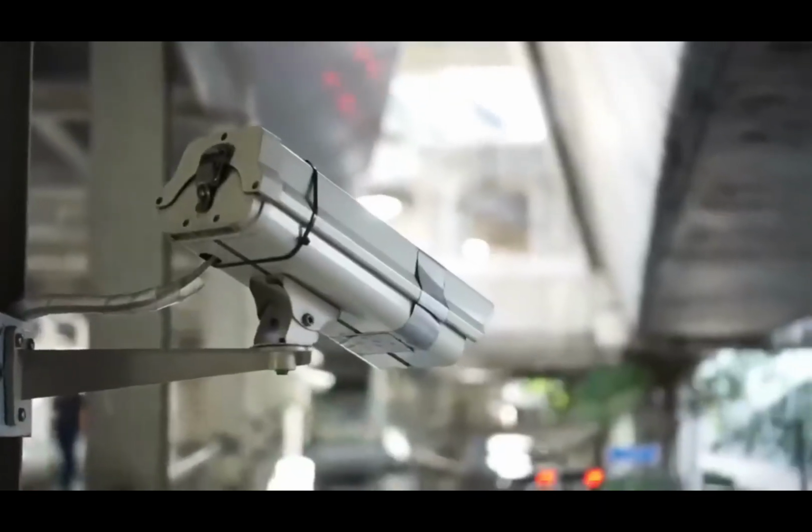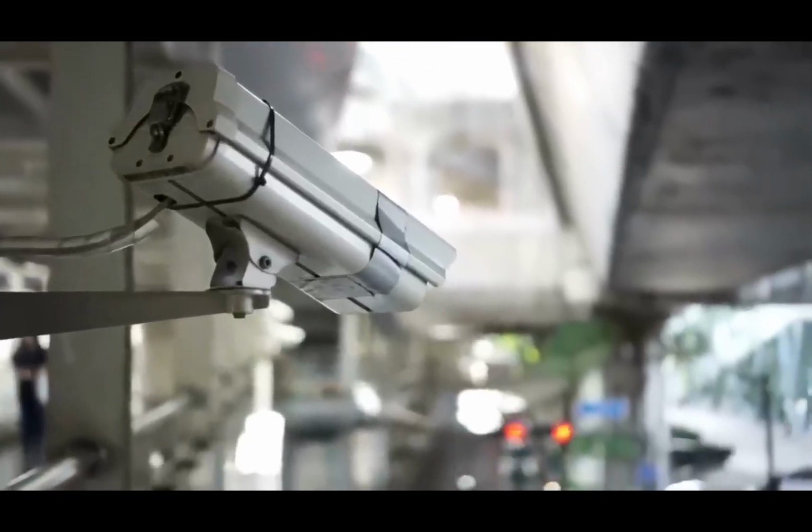This CCTV camera was only mounted to ensure the safety of the vehicles and all, but it ended up recording a weird creature who crawled up to a poster on the wall and then continued to scratch it to pieces before moving away and out of the camera's reach. And even if we look at it closely, it looks nothing like a human wearing any costume.